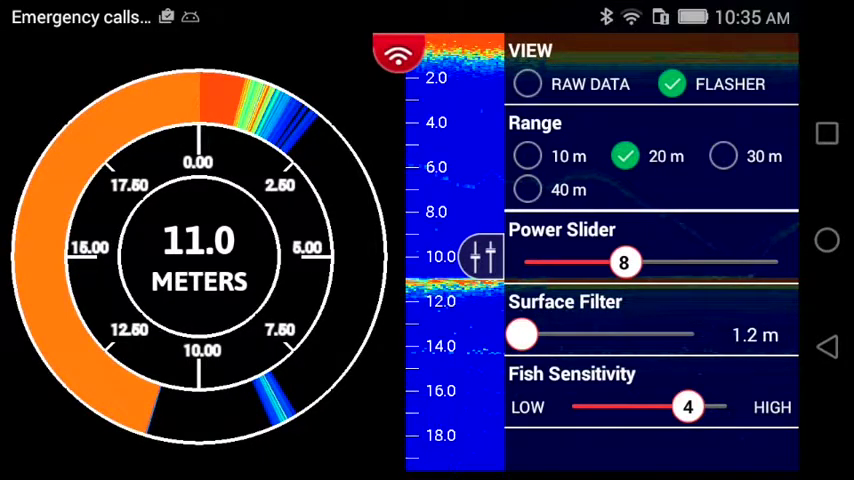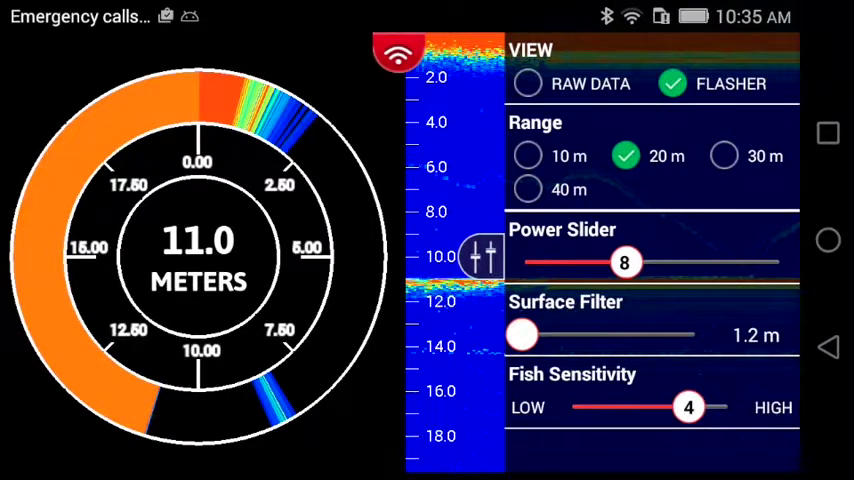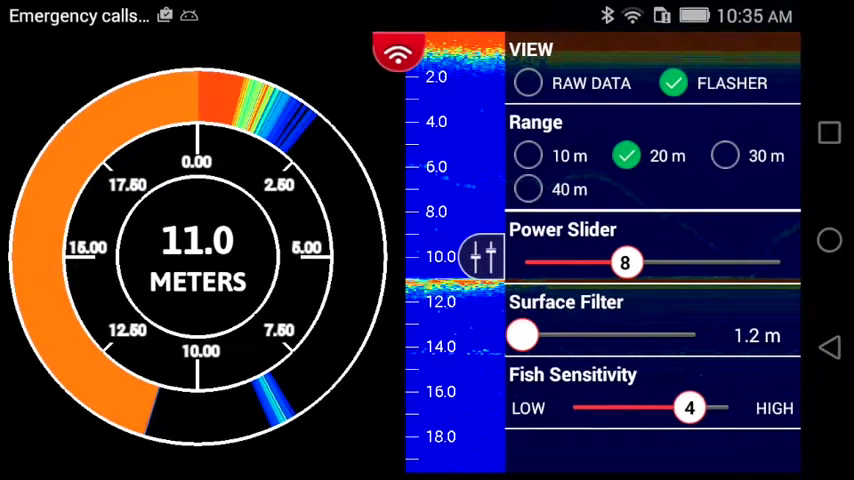Once you press on that, you'll pull out the side menu that you can see here on your display, and you're going to have 5 choices to change. Each one of these choices is very personal, and you should pick the right action and direction for each of these options. The first one is the view option.